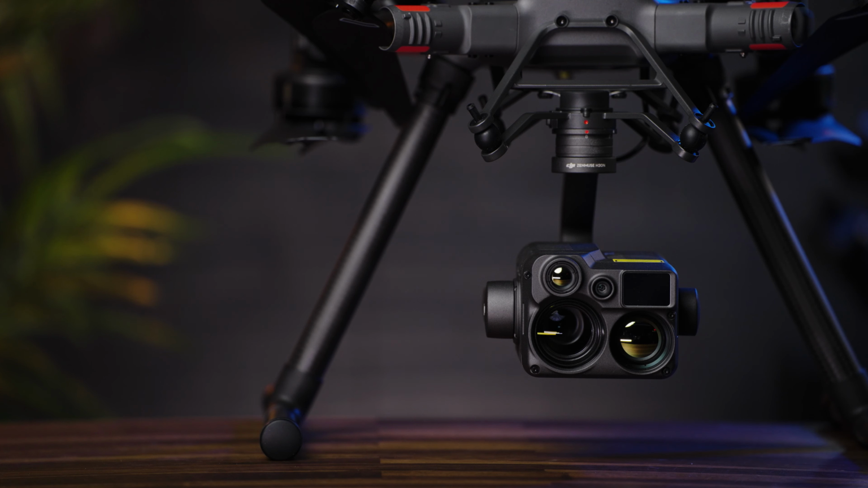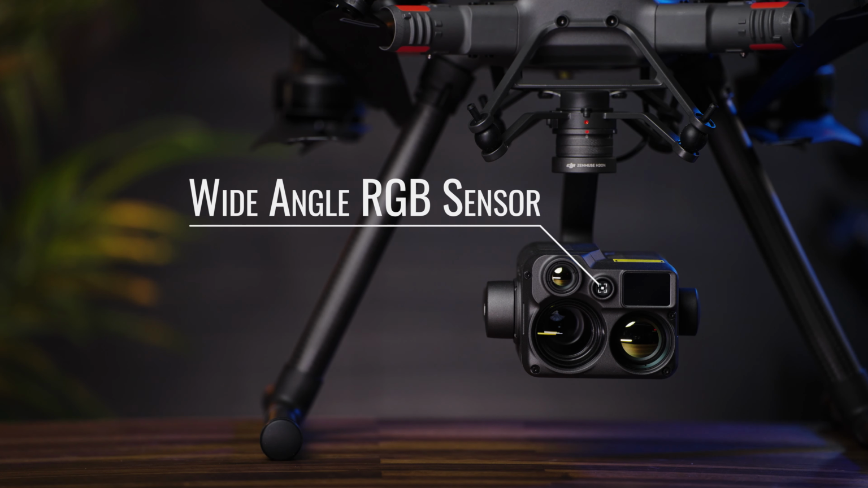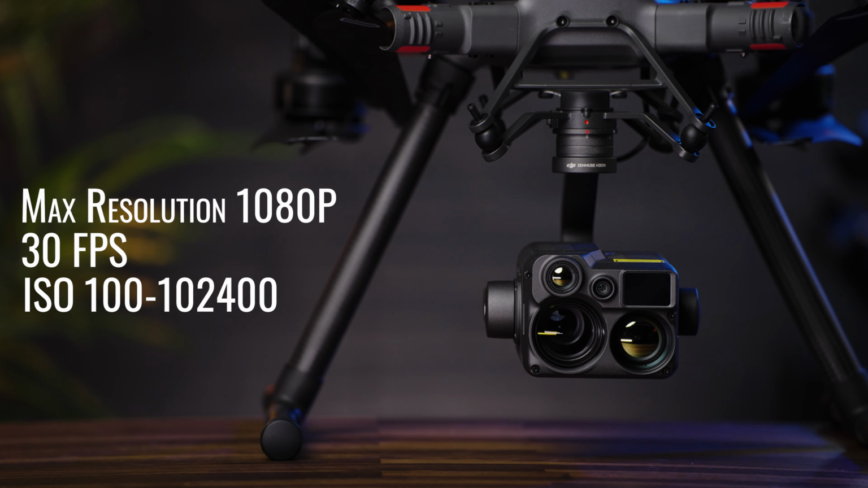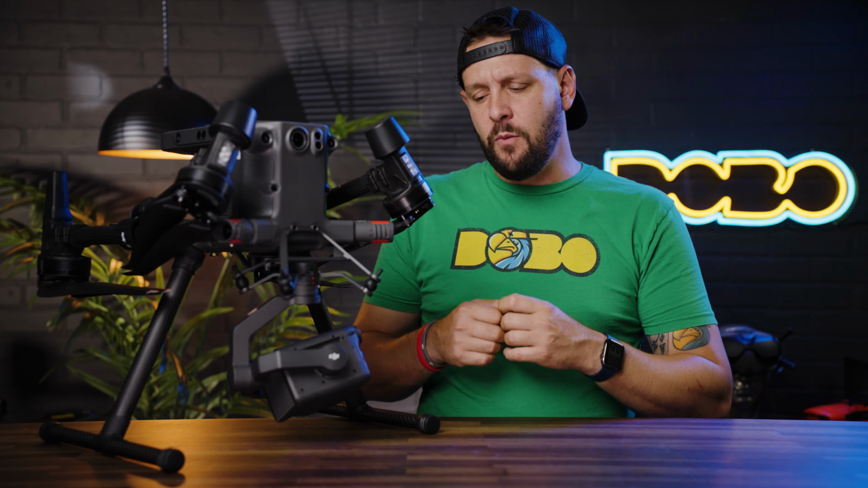To the left of that, we do have a wide angle camera lens, and this wide angle camera lens is probably what I would use the most as I'm just sort of scanning about a field. It's going to be really good for those daytime operations. It does have an effective resolution of 1920 by 1080p with a max frames per second of 30 frames per second. Has an interesting ISO value of 100 to 102,400. And it is a 2 megapixel sensor. So it's not the highest resolution sensor, but again, when you're just scanning, it's perfectly fine.